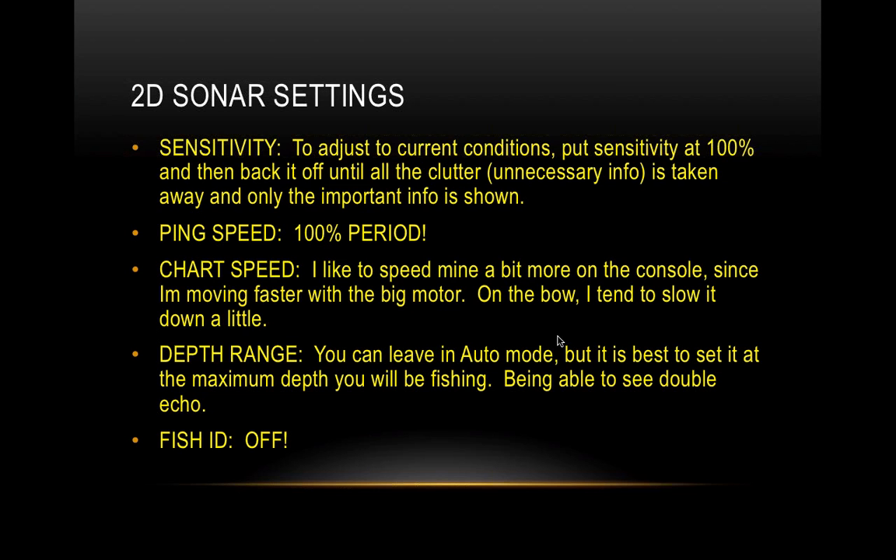Because when you're moving on plane and you go over like a trench or something, if it's going too slow, then it'll stretch that image out. If it's going too fast, it'll make it too narrow and you might miss it. So it's, again, a happy medium.